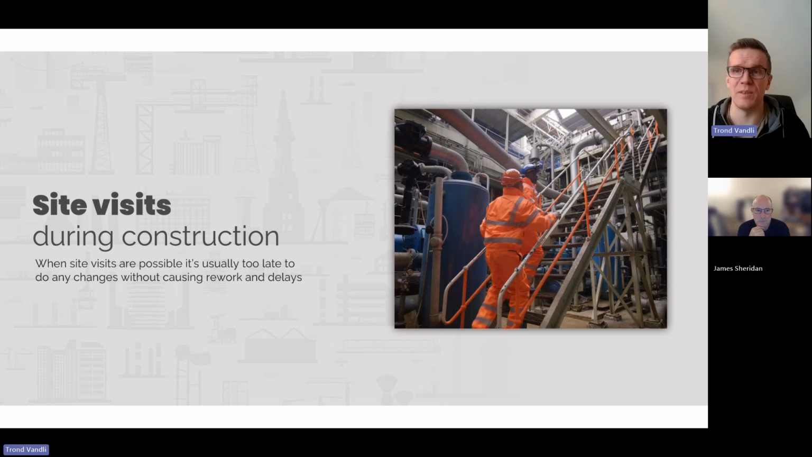Typically, that's the point where you involve operations and owners, because it's so much easier to get a feel for the actual solutions and the current state of the project when you're able to visit the construction site. But of course, the downside is that it's horribly late and a lot of the design decisions are way past and decided. So changes at that point are a nightmare.